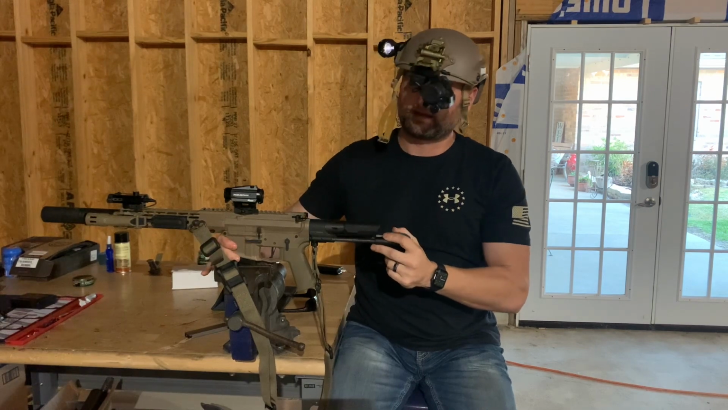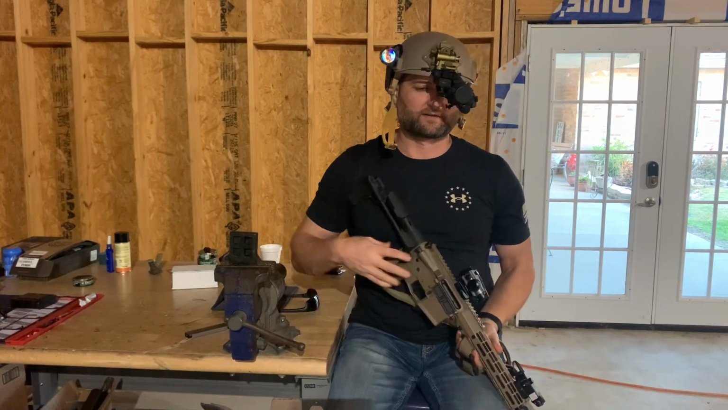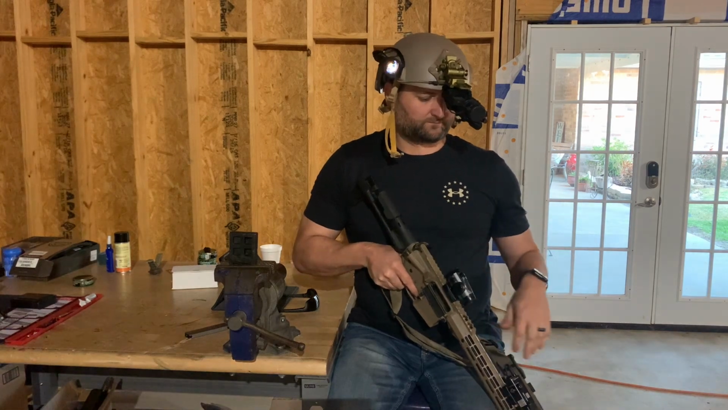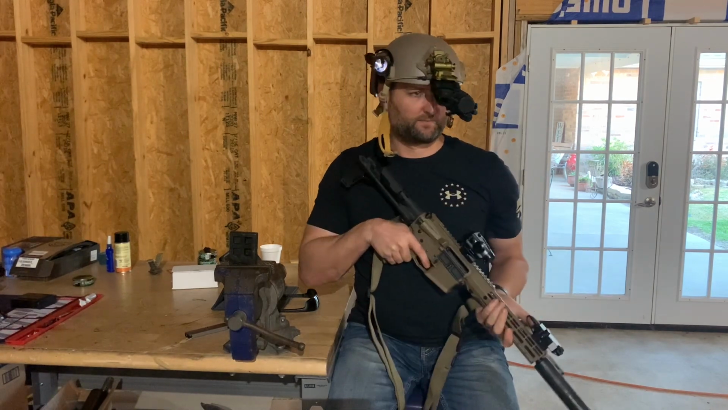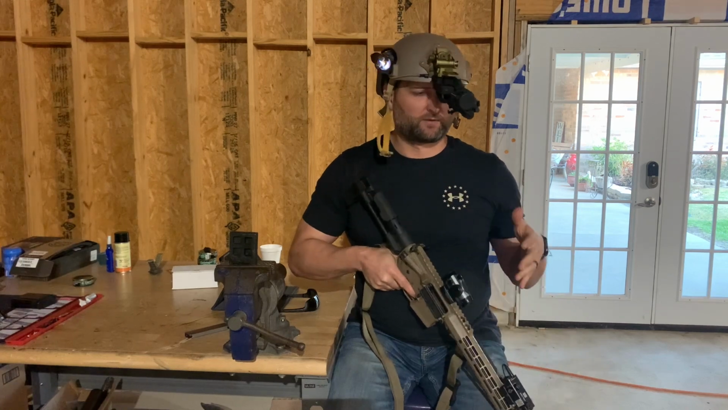I used to have a handheld scanner for thermal, but I'm not utilizing one right now because I ordered one that's on back order. So I'll have my thermal on, which this rifle is capable of. It's got IR, an IR laser, and an IR flood. So it is capable of taking night shots, but typically my rig would be like this.